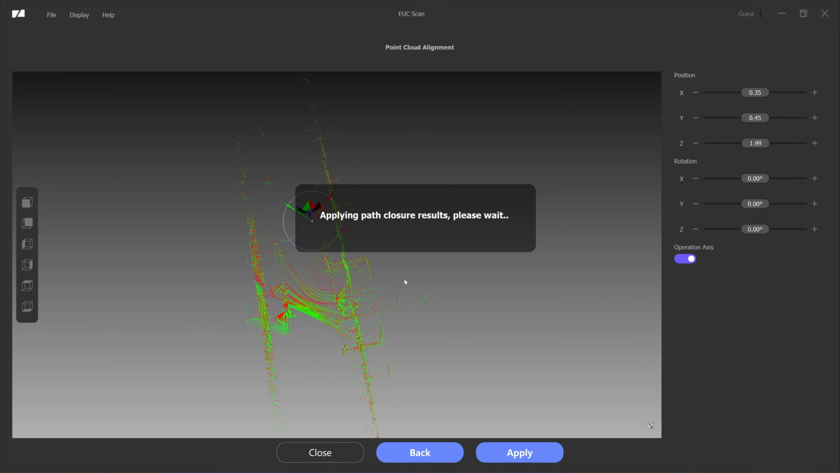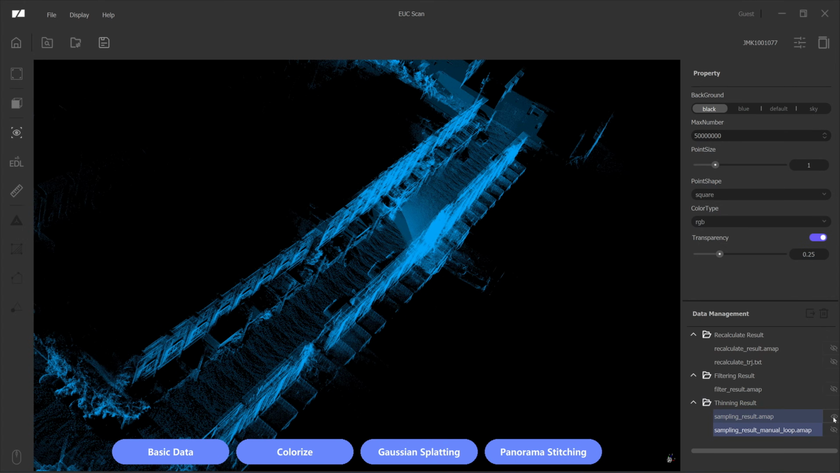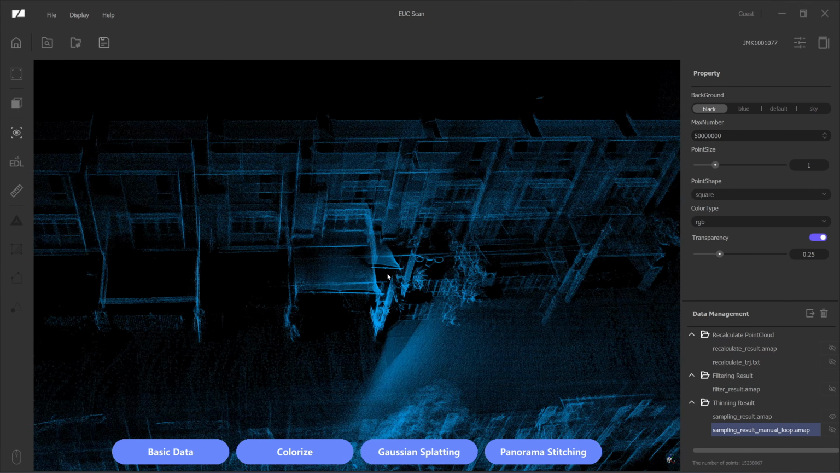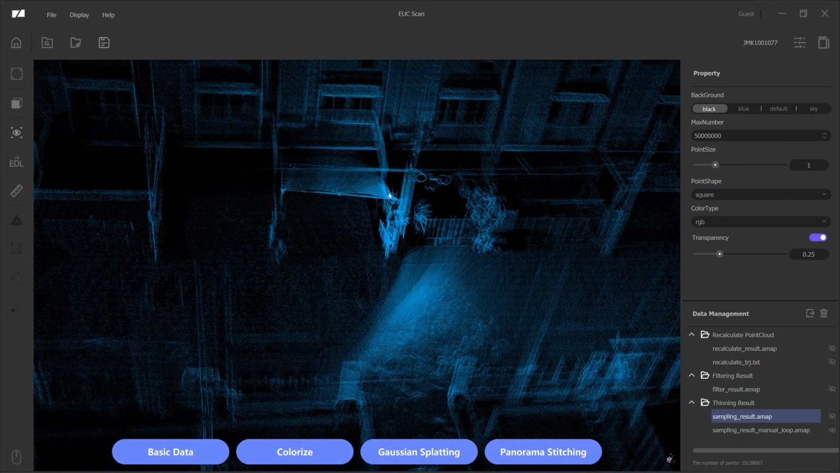So I need to wait. Closed loop application successful. That's quick. Okay, let me turn on this. This is the fixed one. Let's see if it's fixed. You can clearly see here that this canopy has a double layer, and it is about 2 meters away. But when I fix it with the manual closed loop, now it's gone. See that? Now the starting and the end point are aligned.